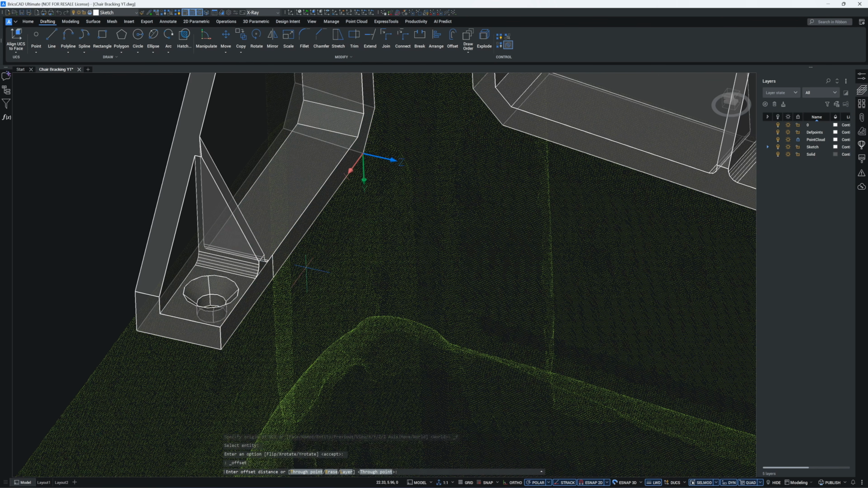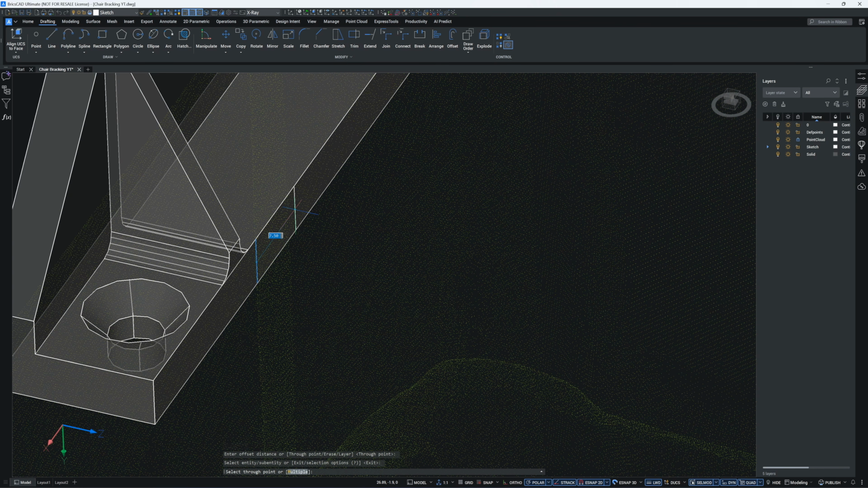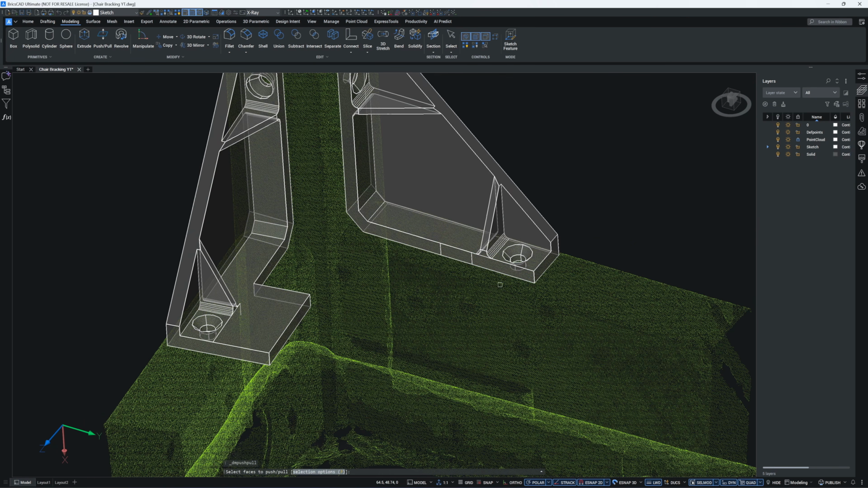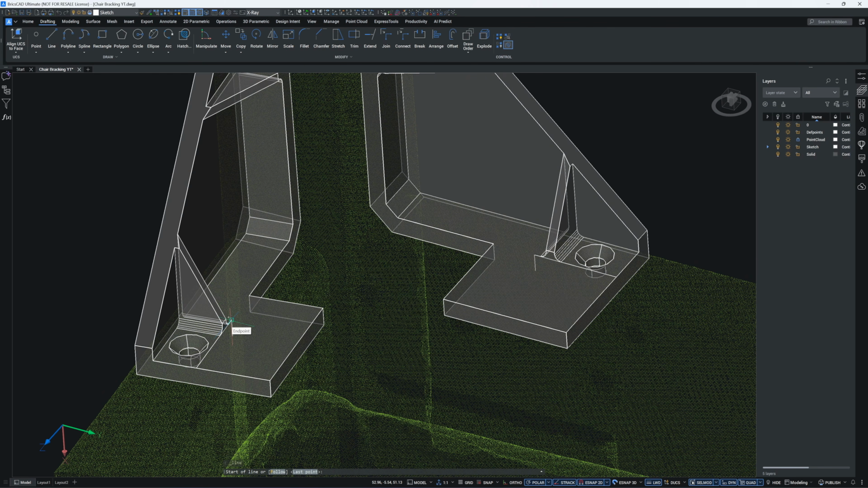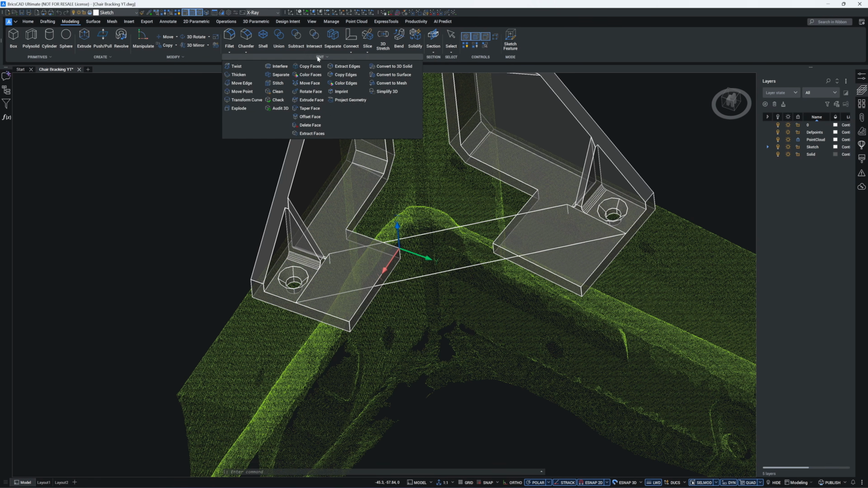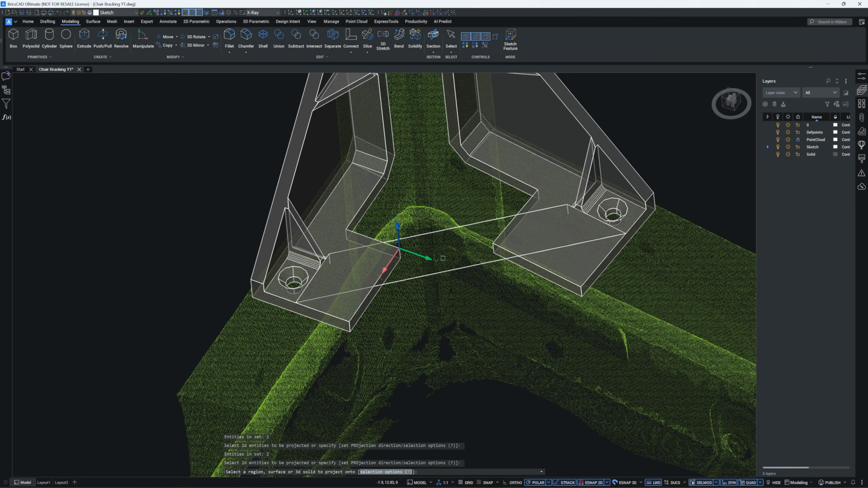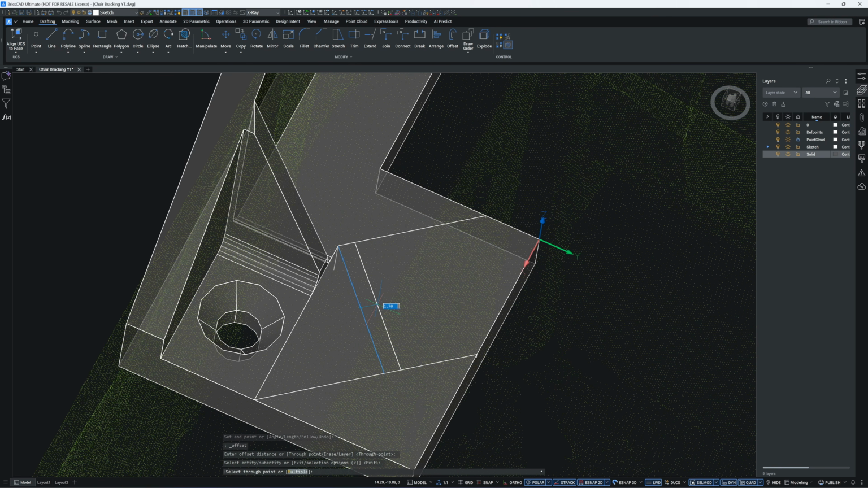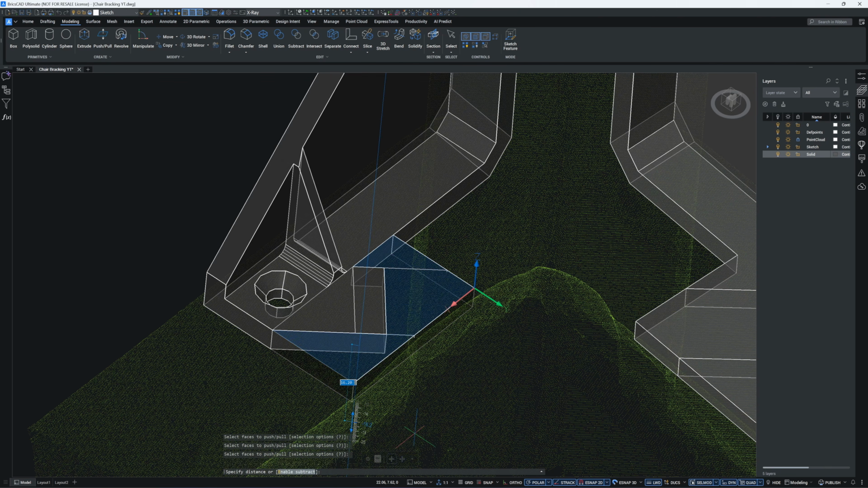Next, I will create a mount for the bracing bracket. I just pull out this 30 mm face by 20 mm. Do the same for the other bracket. Then I create two lines to define the bracket's layout. Then I use the project command to map those two lines onto the UCS plane. Then I created a sketch to define the cut.